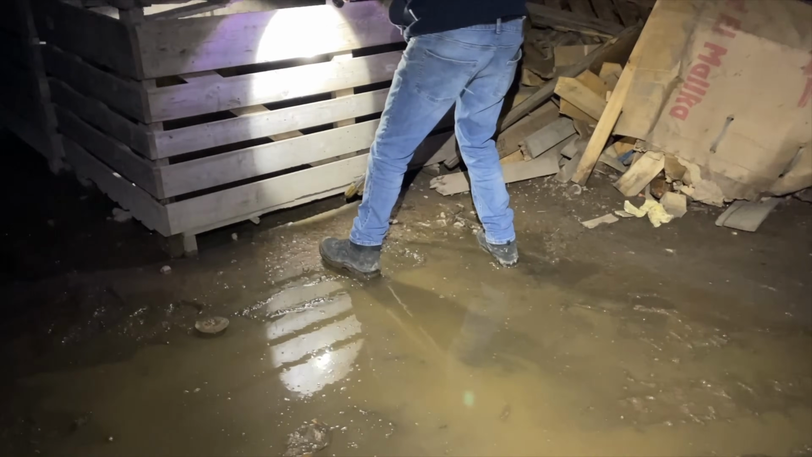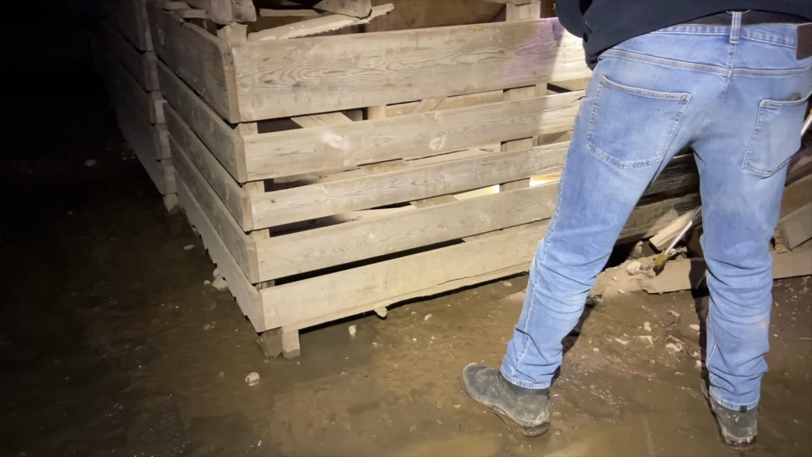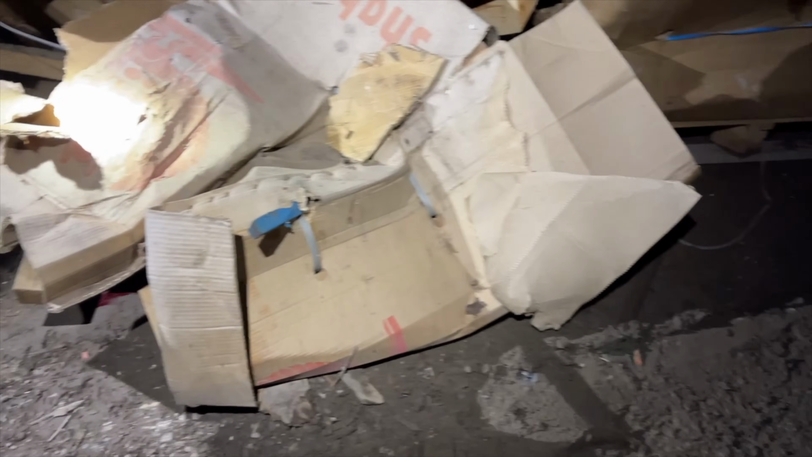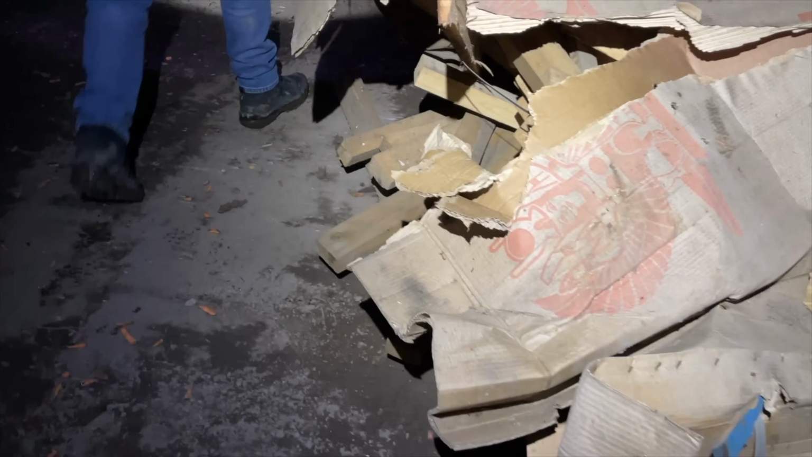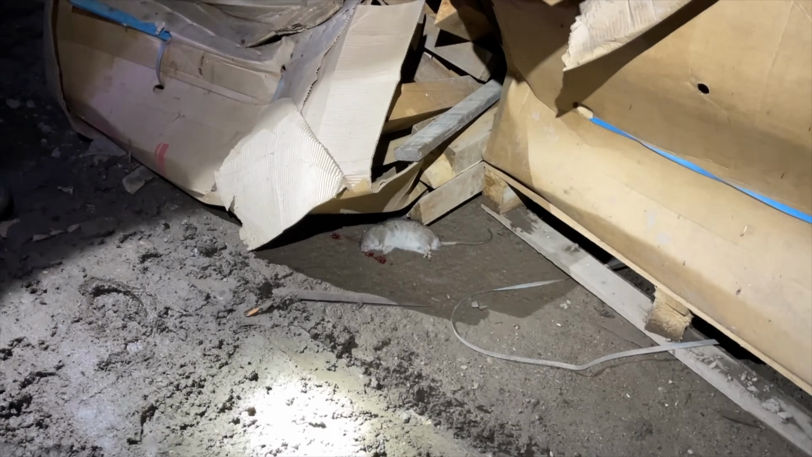Time for a mid-session interval. Now, some of the rats were quite deep under the boxes, and despite Lee having his long claws, they were quite hard to retrieve. I know where there is two big ones, right on this corner here. Look, one here. Well, that's good. Yeah, that was one of my first ones. And then there's another one just here. The one I shot through the cardboard box, which is another half decent one.